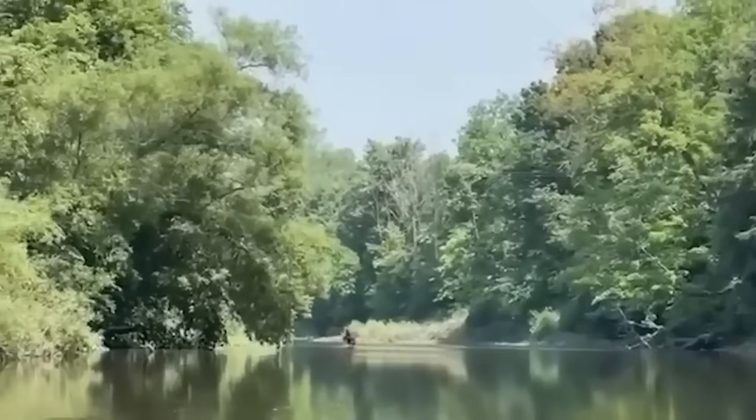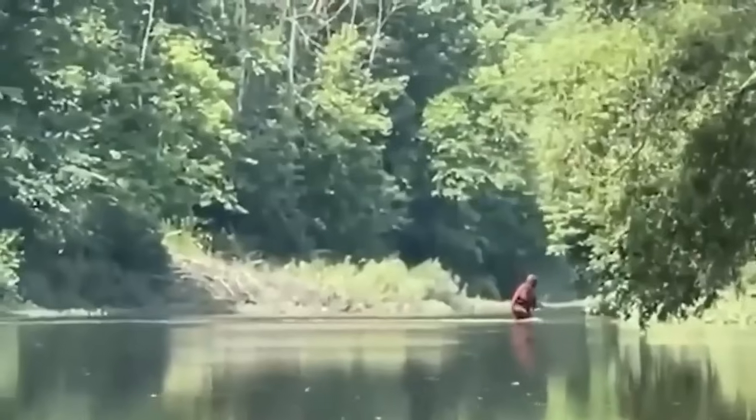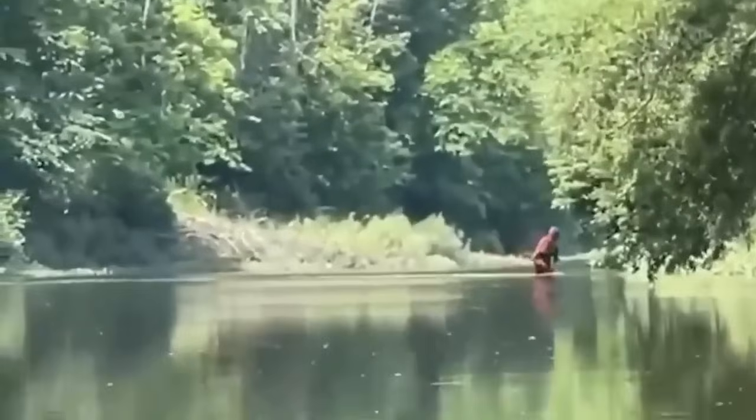And this is what sets off people's mental triggers. Is that a man wearing a monkey suit? Or is that the lake monster?